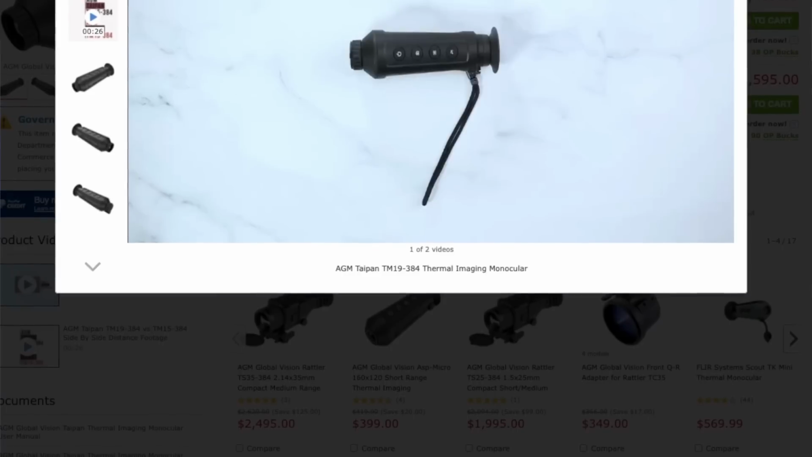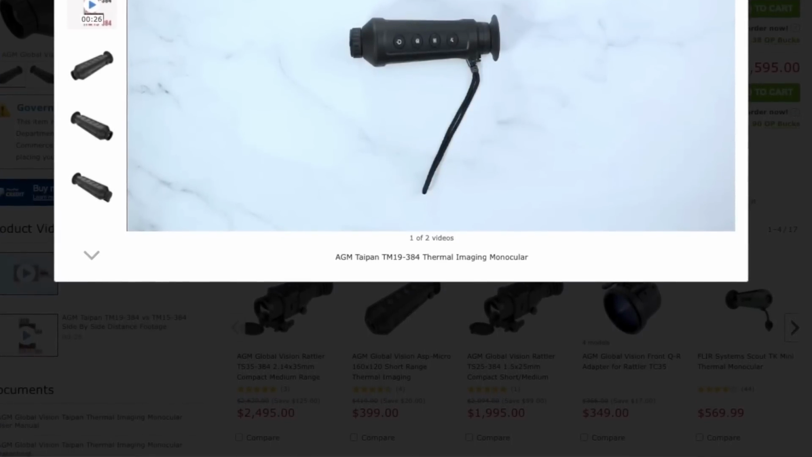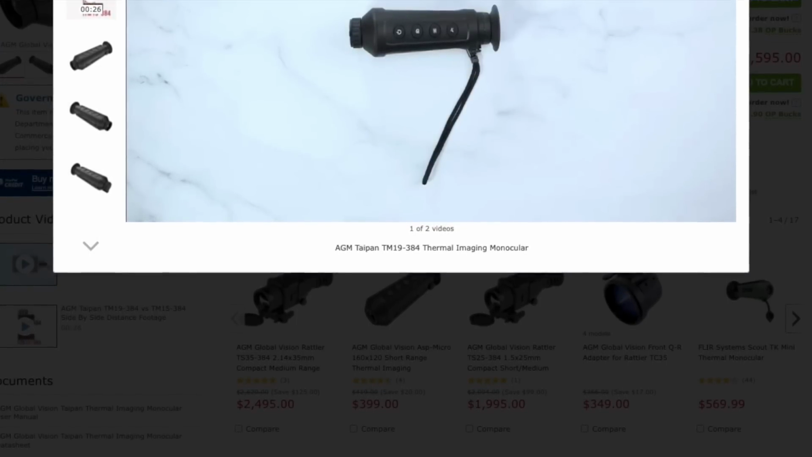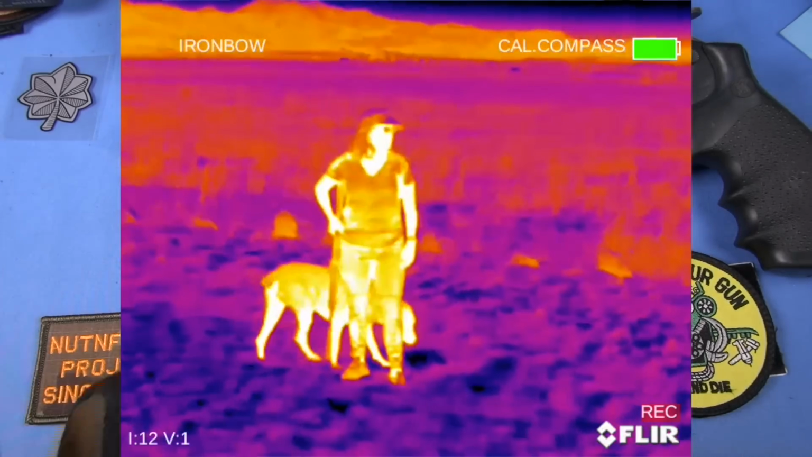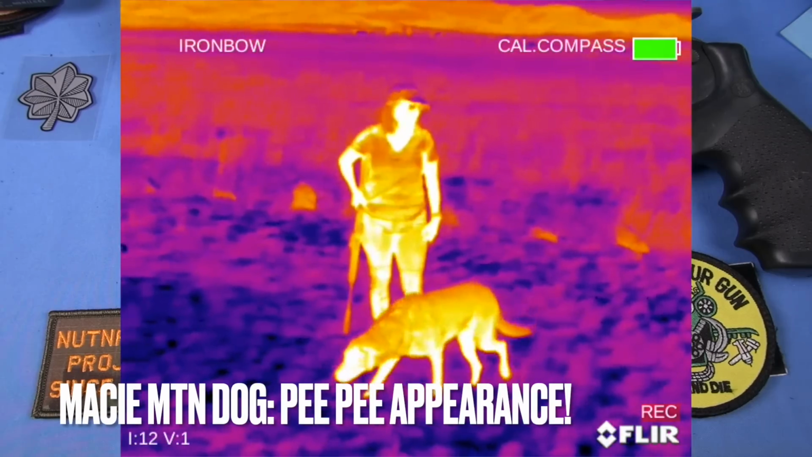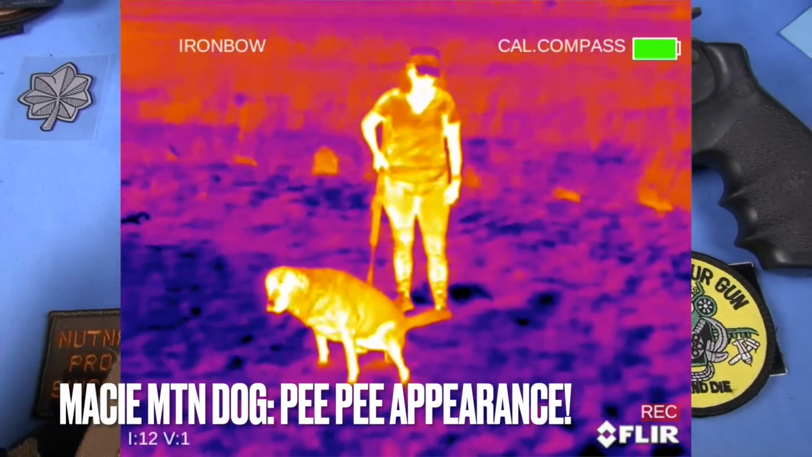Let's talk about that super quick. Now, you could look at this as a disadvantage. It really depends on your point of view. Because you go, well, it's a built-in lithium. The FLIR Breach thermal monocular had a replaceable CR123 lithium battery, disposable. So you could easily pop in a new battery. It also had a way to plug in an external battery. Again, watch my review. I talk all about it.